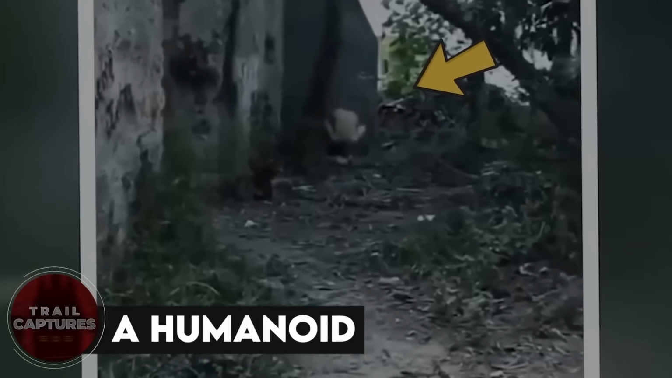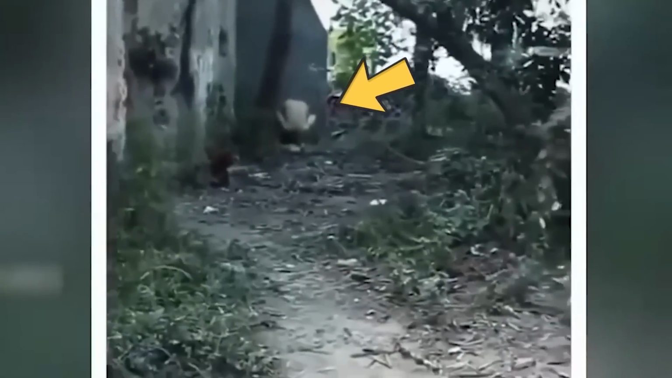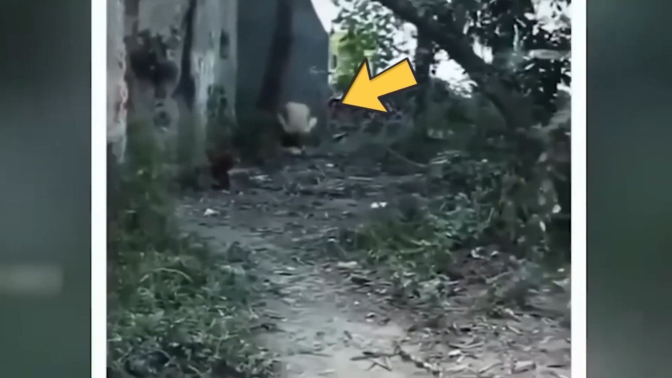A humanoid. This man found an abandoned place inside the jungle and went to examine it and record it on camera. Everything seemed okay until the man came a little closer to a weird whitish creature sitting on the ground. As soon as the creature sensed someone behind it, it turned back and started running towards the man, freaking him out. And that's where the video ends. So I can't really say what happened afterwards.